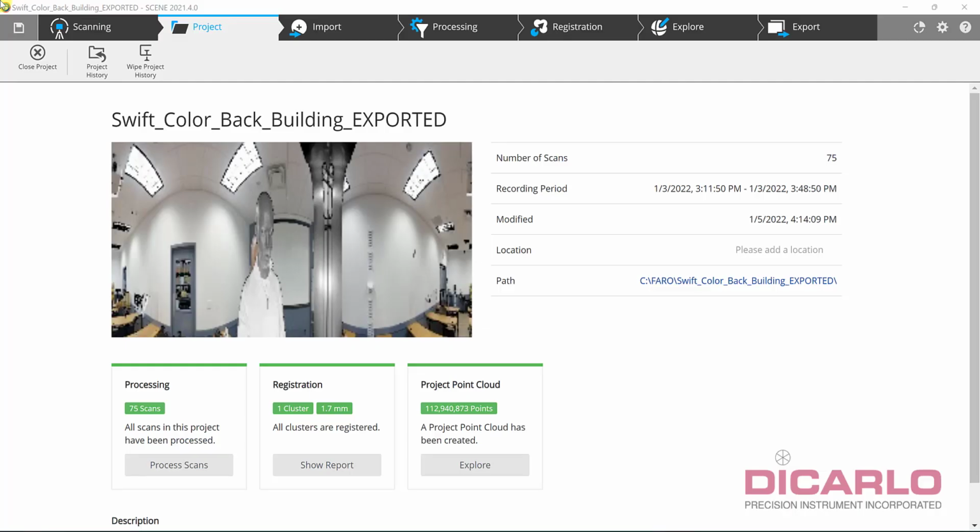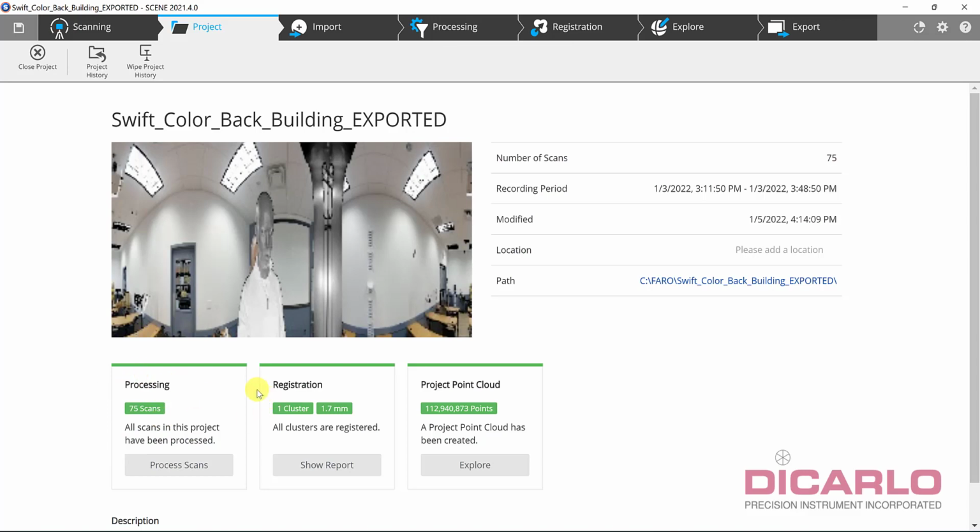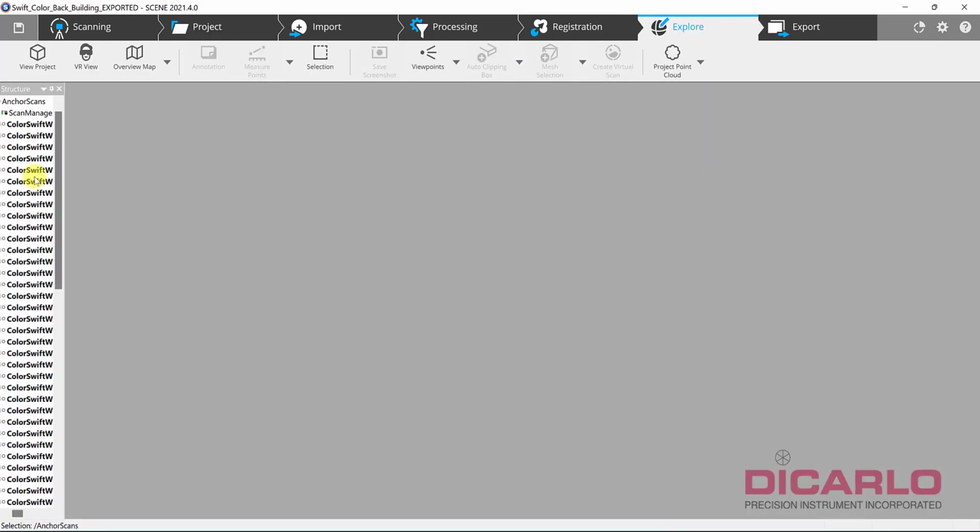All right, guys. In this video, what I want to do is show you what to expect out of the color mount when you're using the FARO Swift setup, and what the data looks like after you've compiled everything. So, if you go into your Explore tab, you can notice that I have about 75 scans. They were all done in probably around 30 minutes, somewhere there.